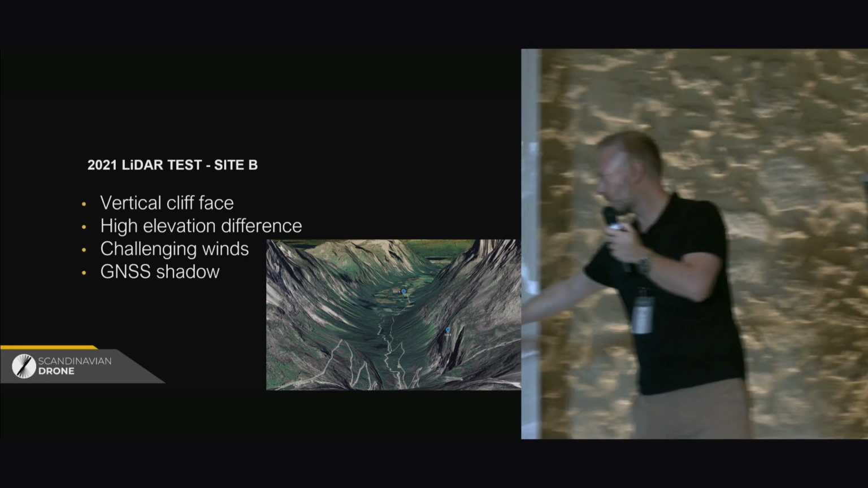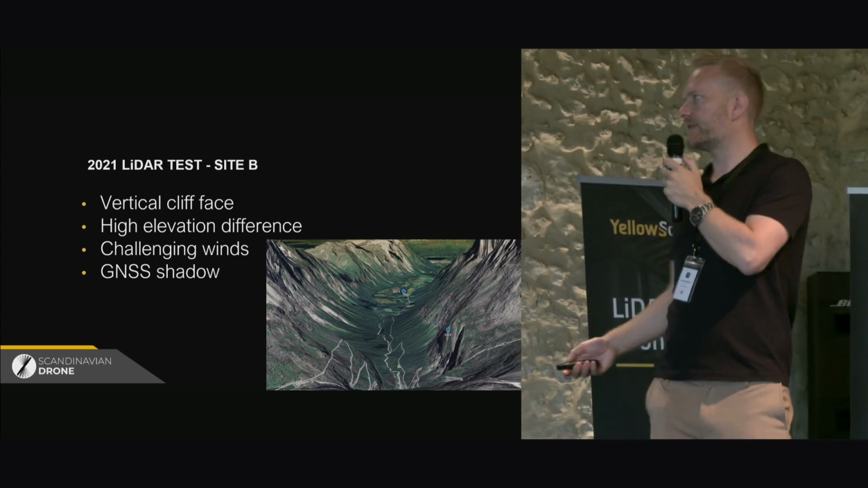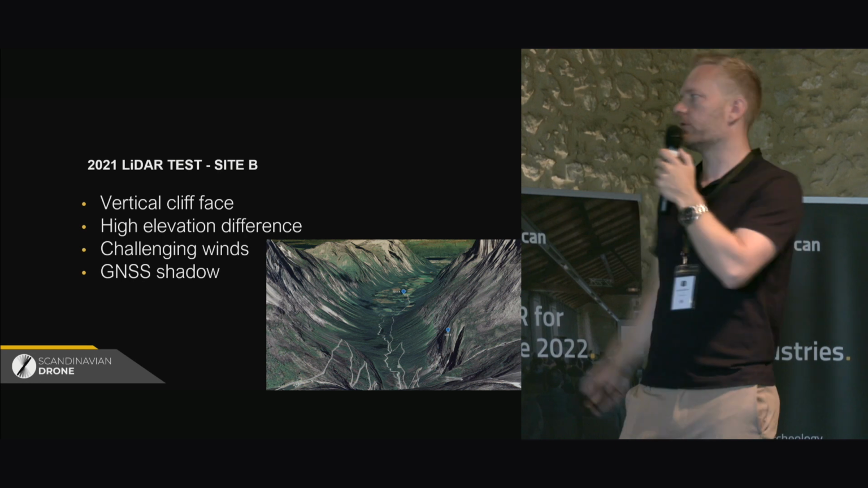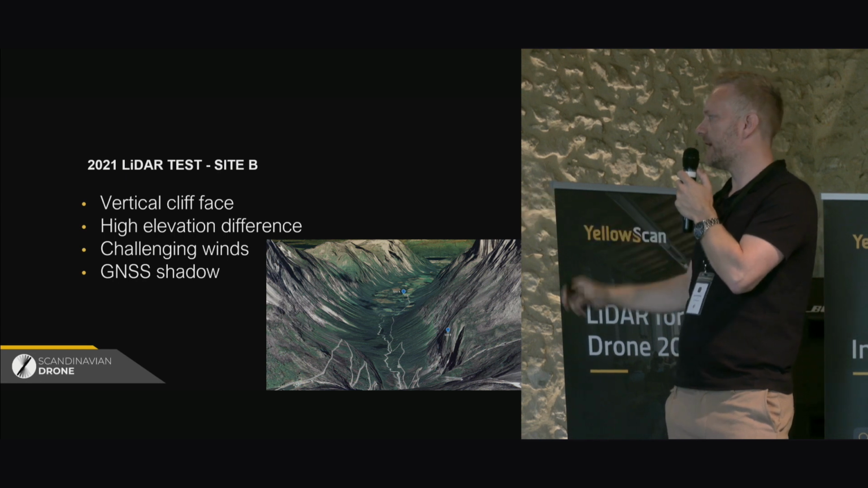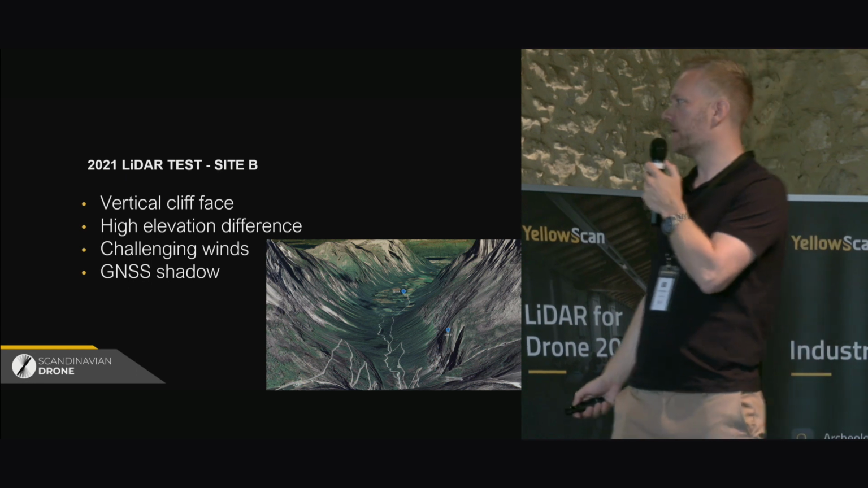Let's see. And then you had site B, which is located a little bit trickier here, down at this vertical cliff face. So this is a cliff face that is more or less 500-600 meters of a vertical drop, with large boulders and snow coming down on the side and then falling straight down towards the road and the parking.